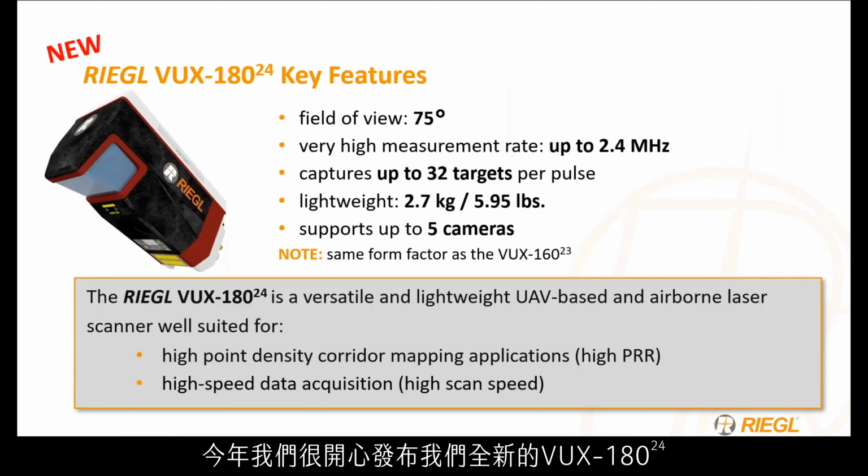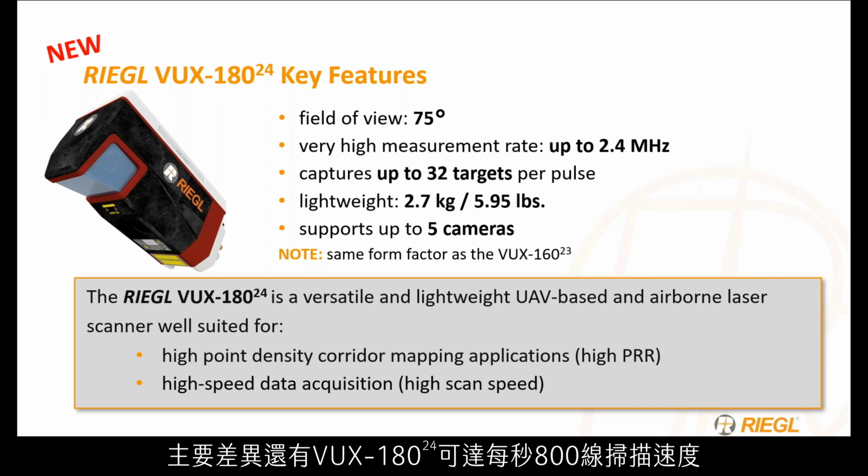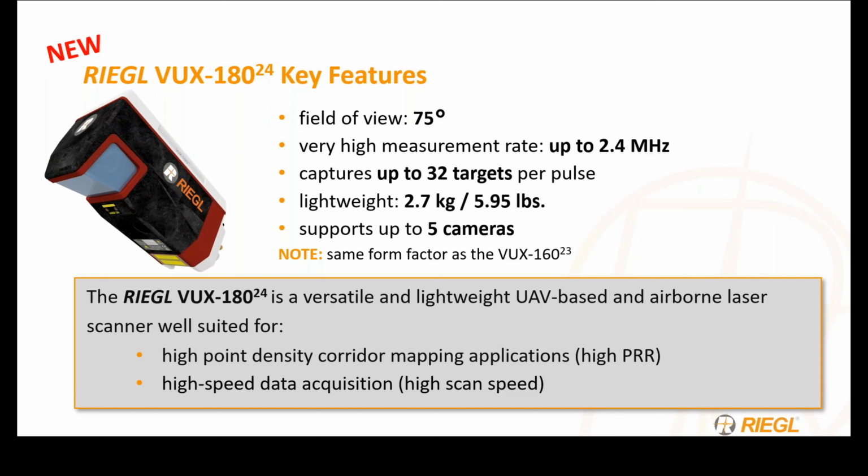This year, we'd like to announce our new VUX 180-24. This scanner does look very similar to the VUX 160-23, as it is actually the same form factor. The main differences are, instead of a 100-degree field of view, you're looking at a 75-degree field of view, still up to 2.4 megahertz of measurement rate and up to 32 targets per pulse. It is slightly heavier, at 2.7 kilograms, with the main difference being that the VUX 180-24 is capable of up to 800 lines per second versus 400 lines per second.